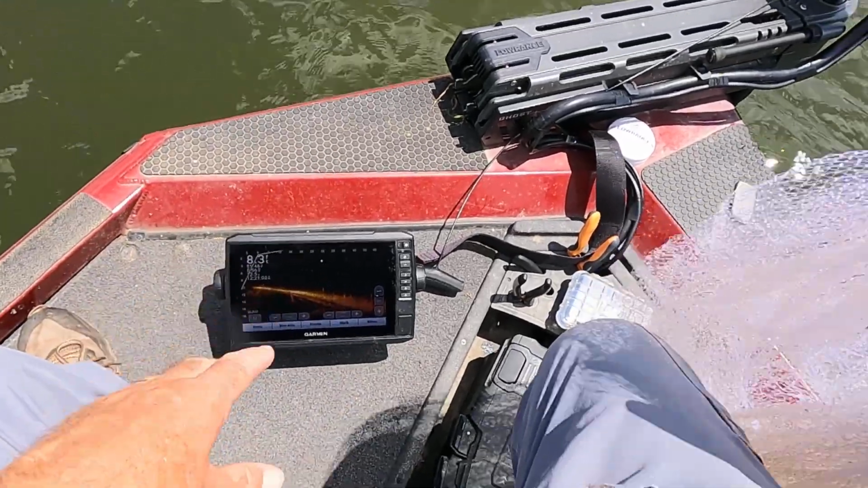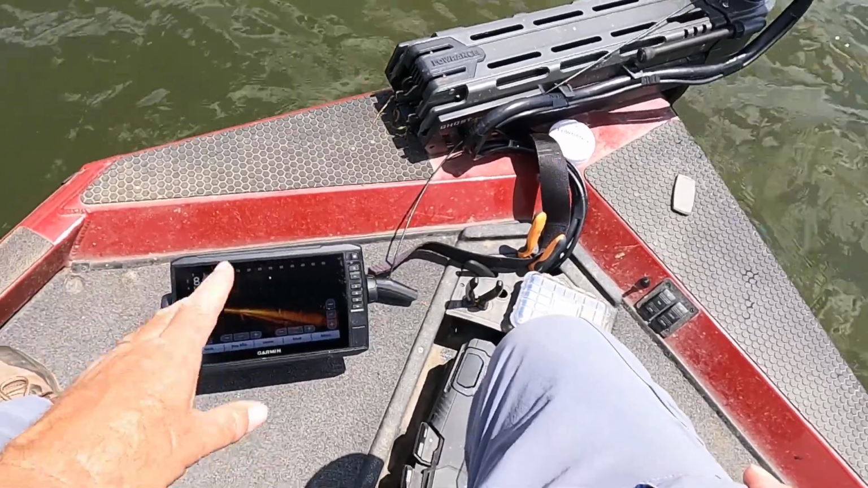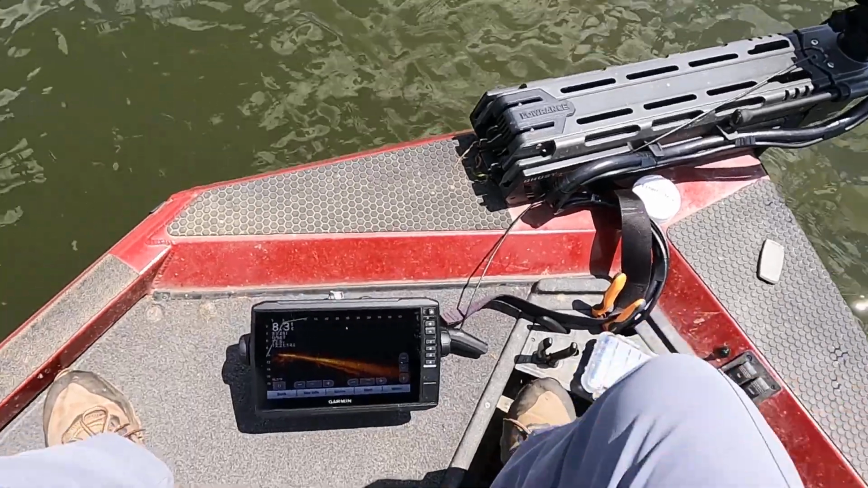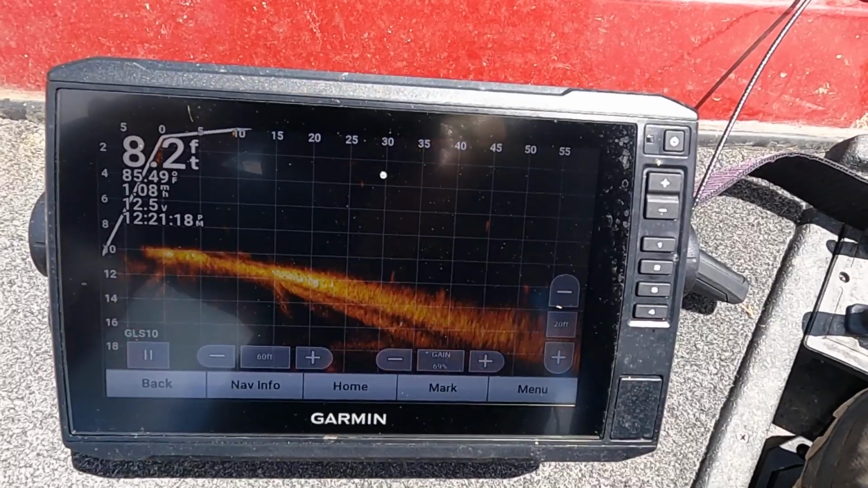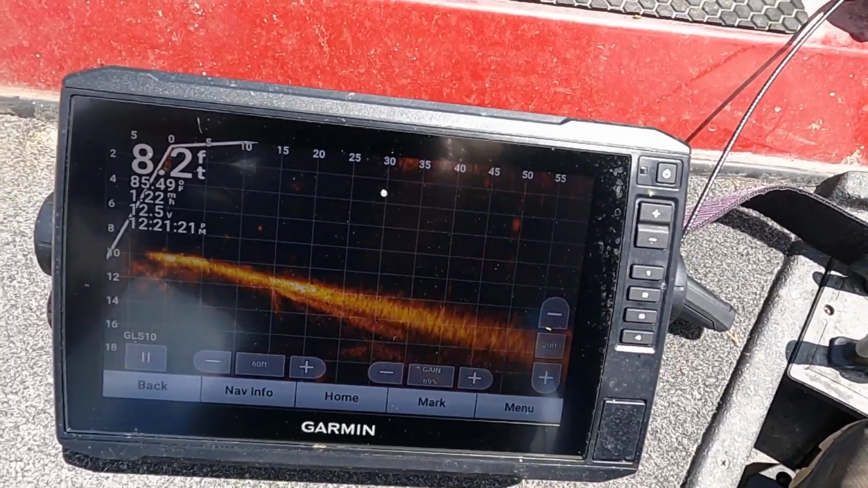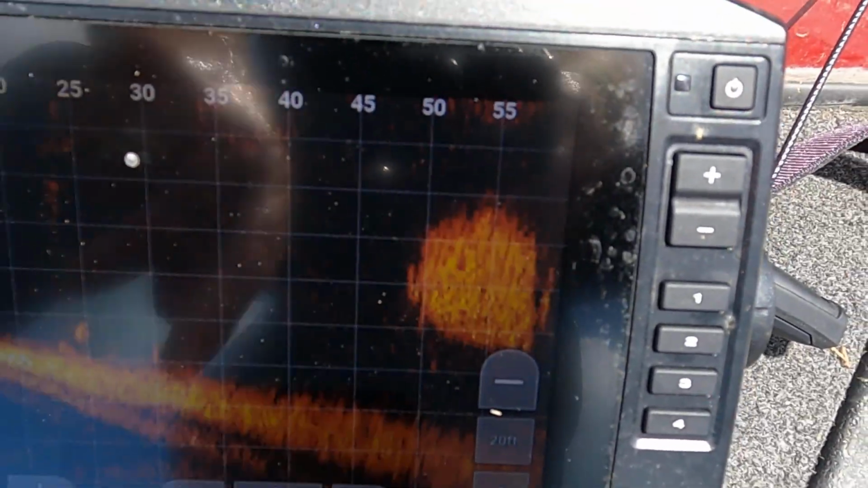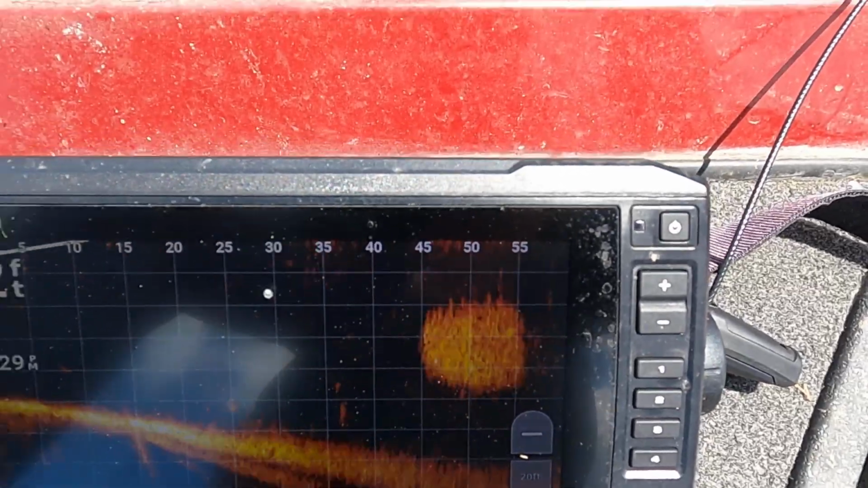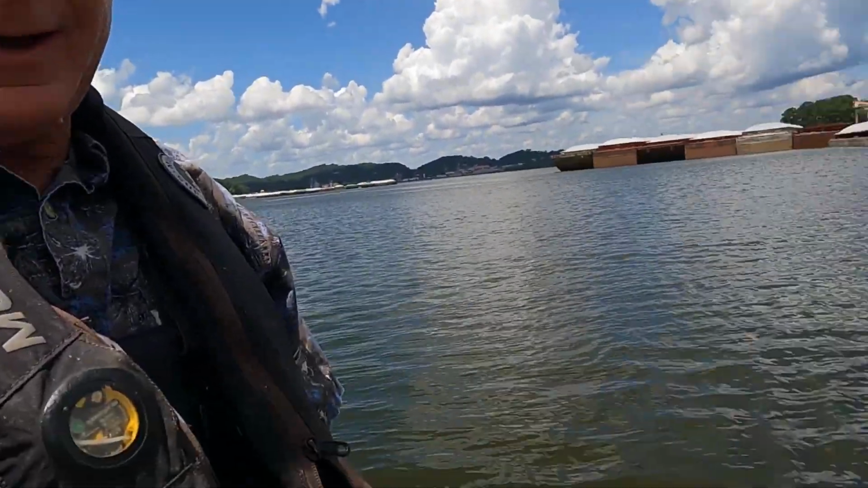So you gotta be able to tell the difference on this radar system between big bait and little bait. And I'll kind of try to show you that when we find something here. I'm just gonna see right here. I hope y'all can see that. I'm just scanning around. Oh, see right here, look here. See that right there? That is a big wad of bait. But I think it's little bait. I may have to throw to it just to find out.